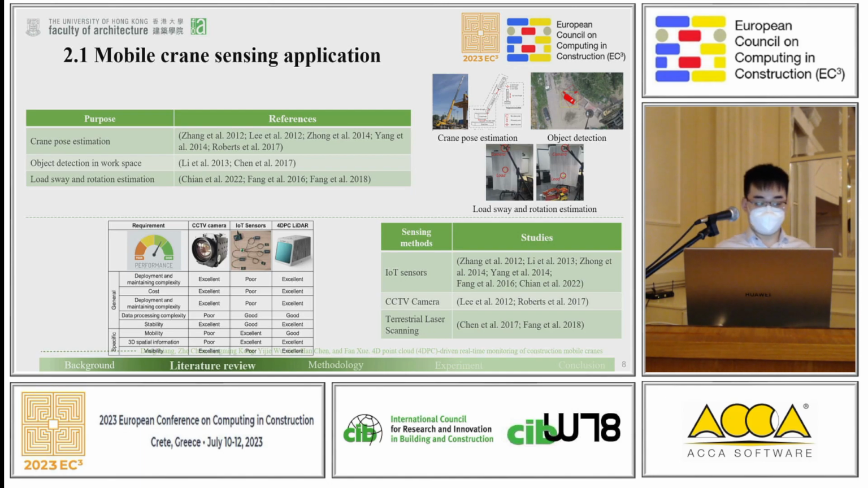These studies also could be divided according to the sensing method. There are generally three kinds. The first is the IoT sensors. The second is CCTV cameras. The third is the static laser LiDAR, to scan some static environment.